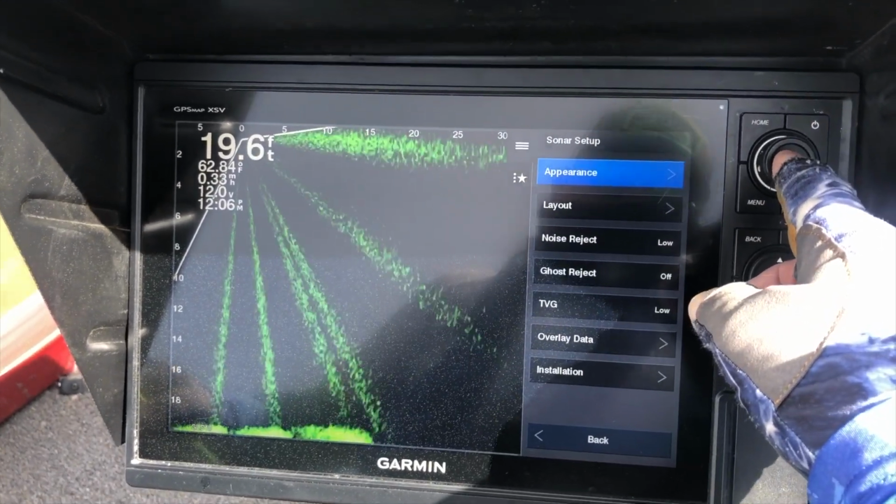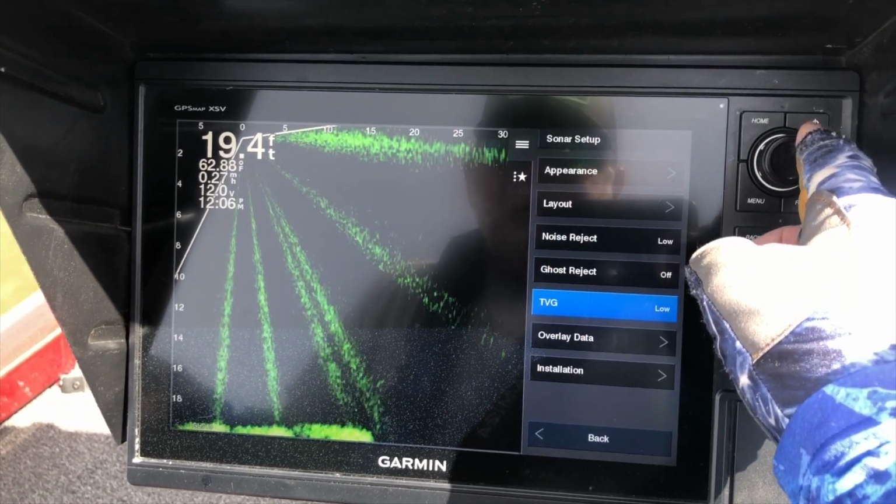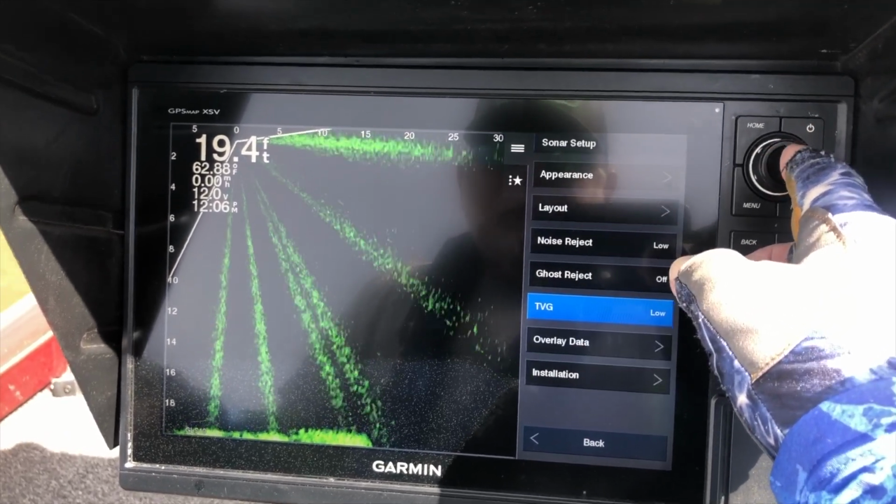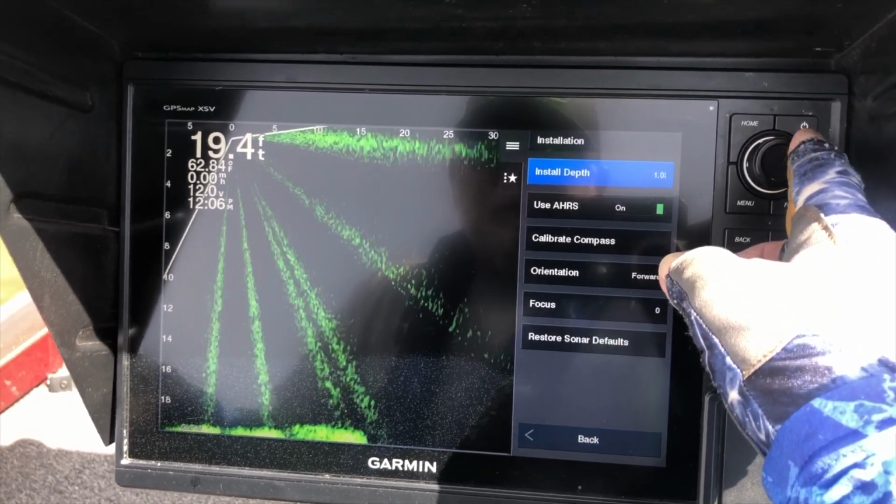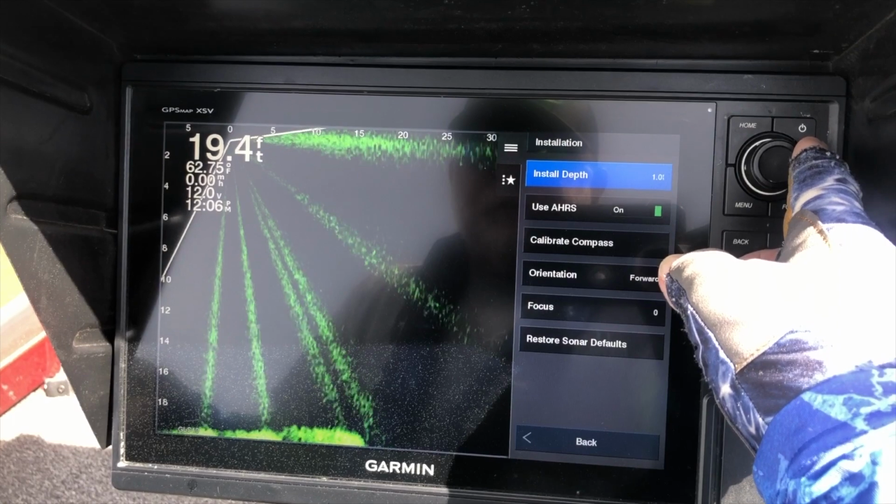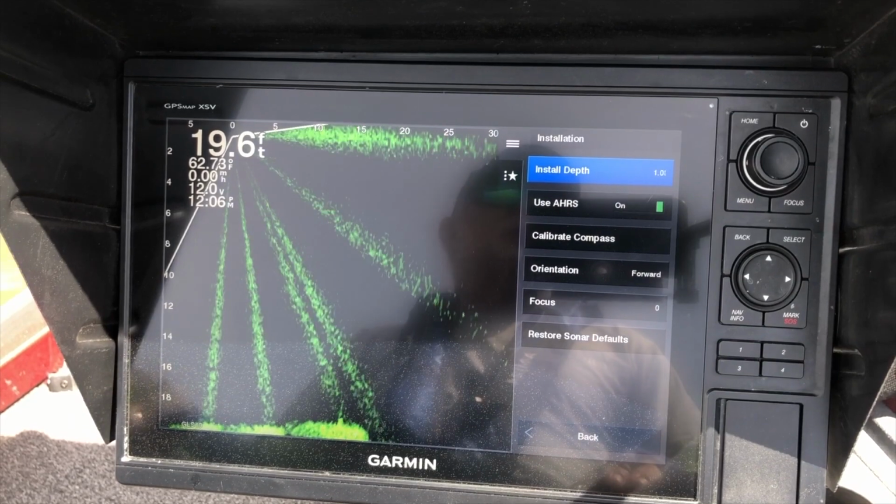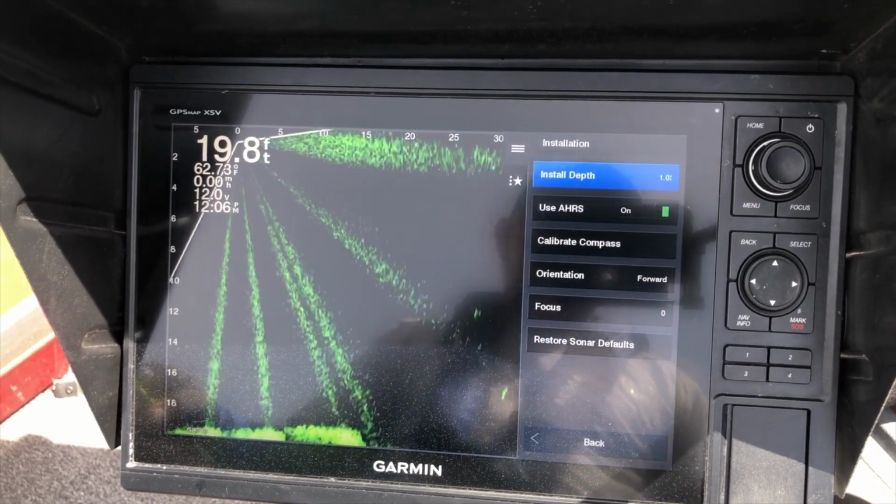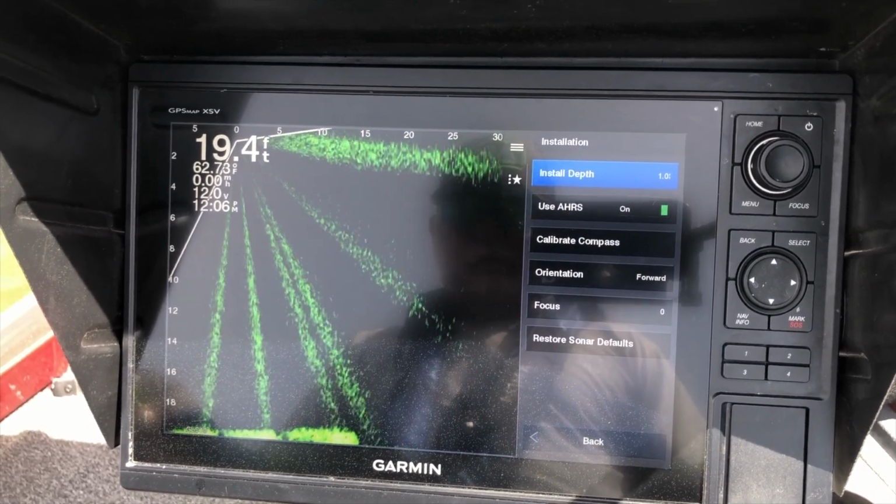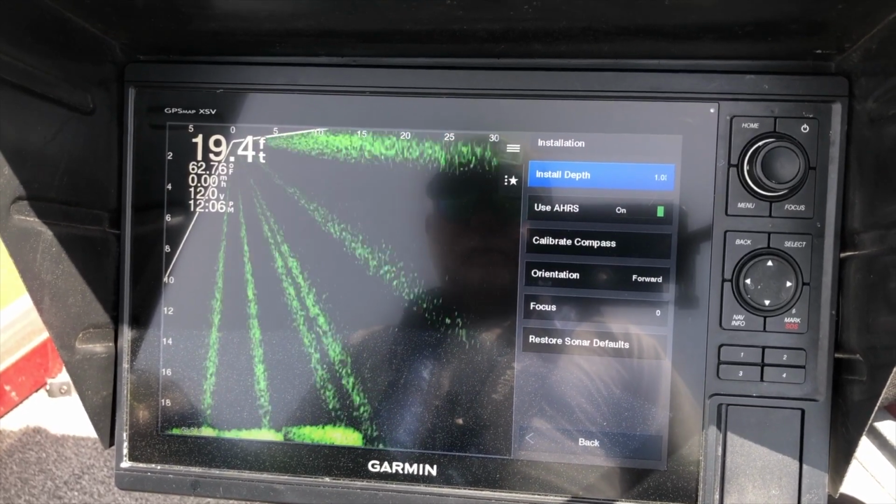Sonar setup. I've got the noise reject on low. TVG, I usually keep it off, I put it on low. I think that was it. And then I clicked my transducer up one time. Sometimes I'll leave it in the position you're supposed to, and then if it starts having blank spots or the ghost tree, I'll click it up toward the surface, one click, and that seems to take a lot of it out.